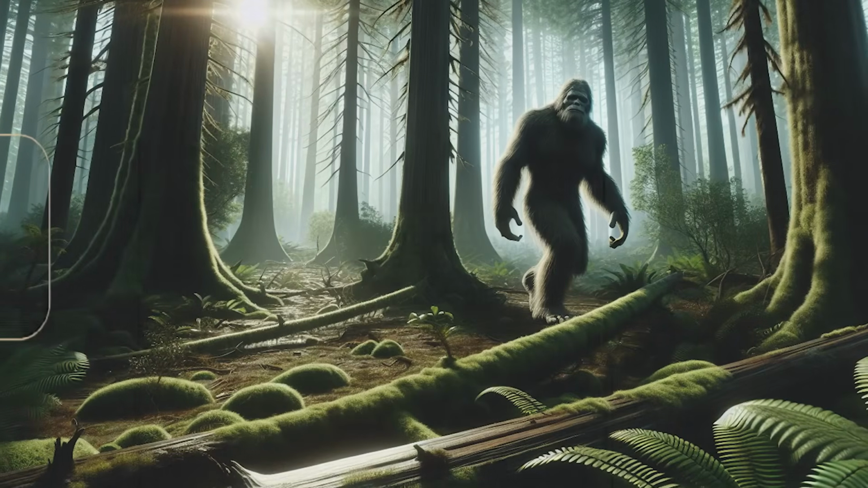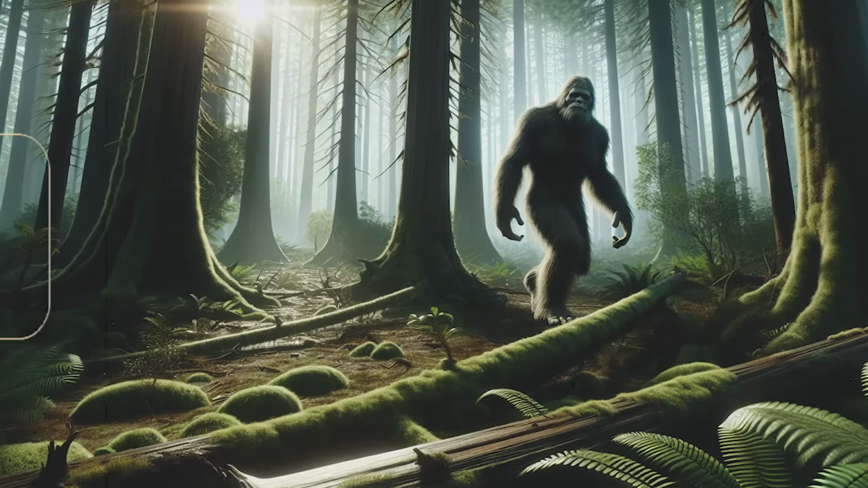What we saw in that thermal could have been anything. As we know, this forest is teeming with life, but I don't know of any animal that moves quite like that did. The creature may be hiding, playing a game of hide-and-seek with the team, appearing just long enough to get their hopes up before vanishing into the darkness once again.